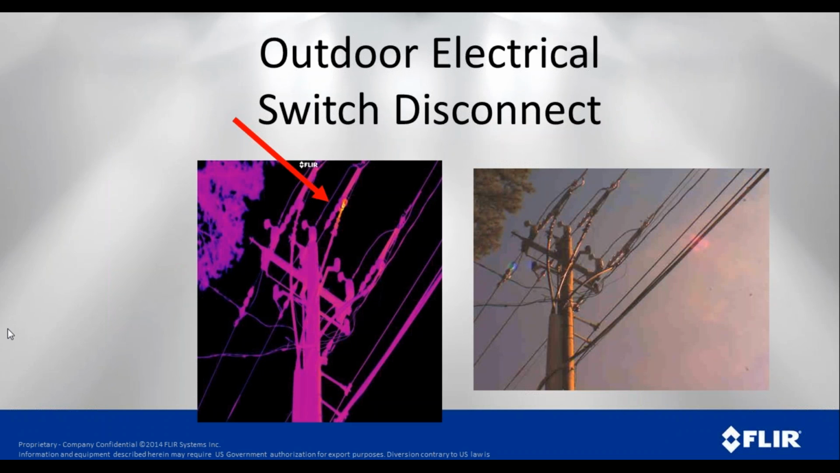Then outdoor connections as well. You might not be responsible for the electricity coming into your facility, but you may be with a utility and you want to find out where there is an area that could have an issue that might cause a power disruption with one of your customers, whether it's residential or commercial. This is a very quick way for them to find that. They can see that this is heating up, and all of a sudden that becomes important for them to work on.